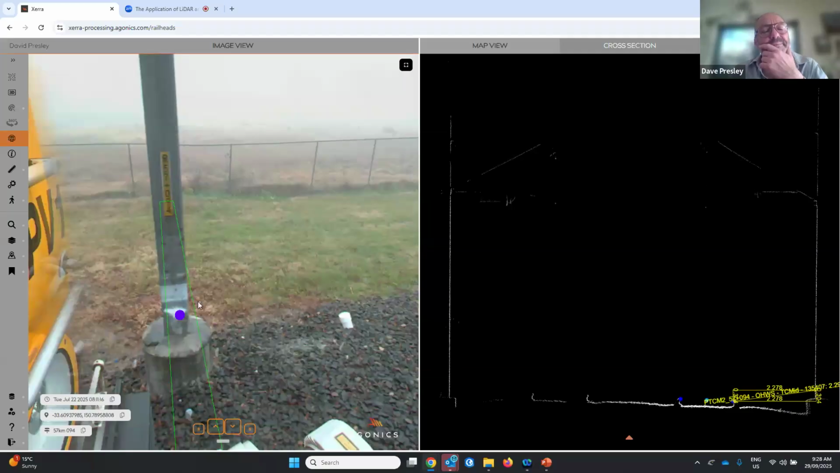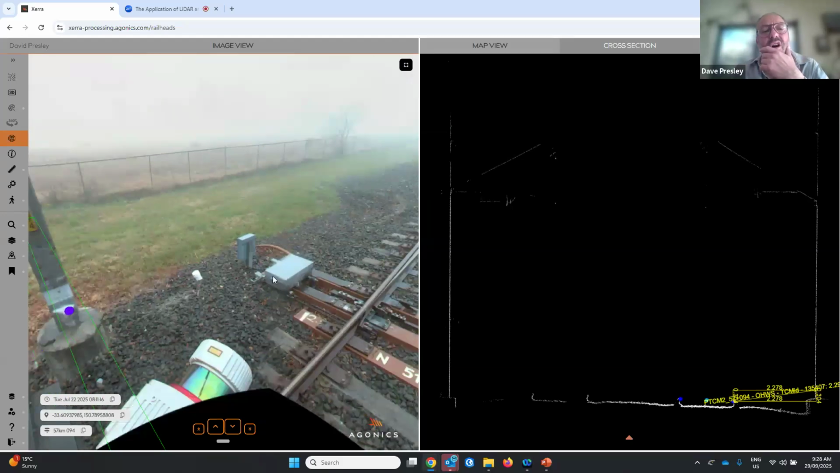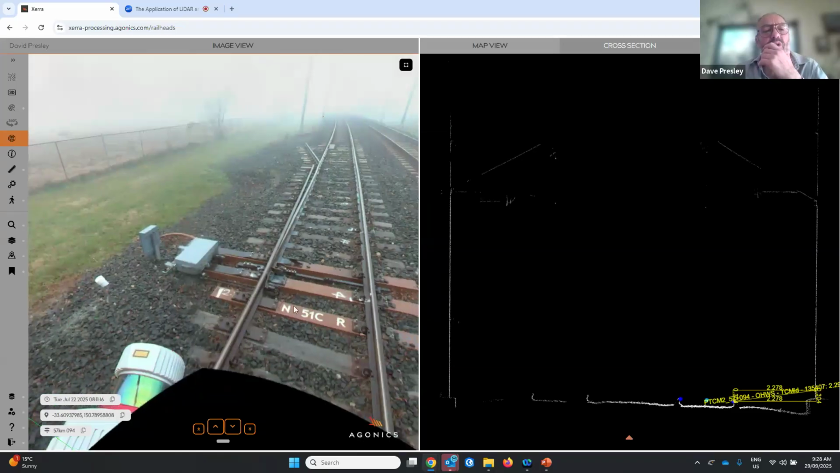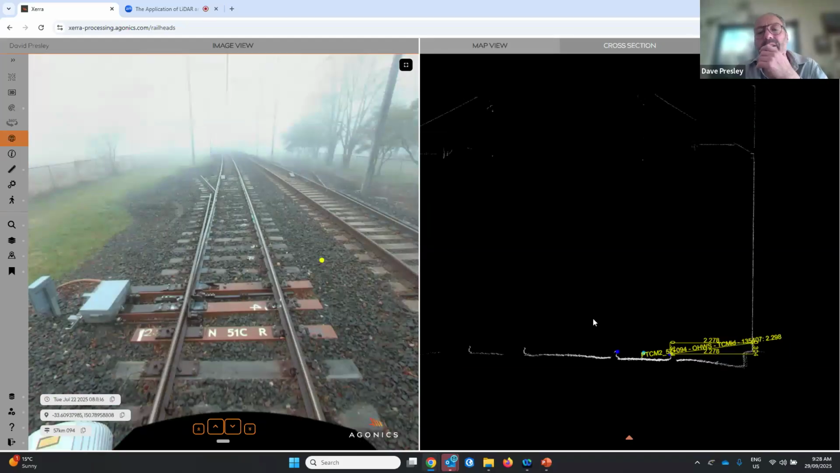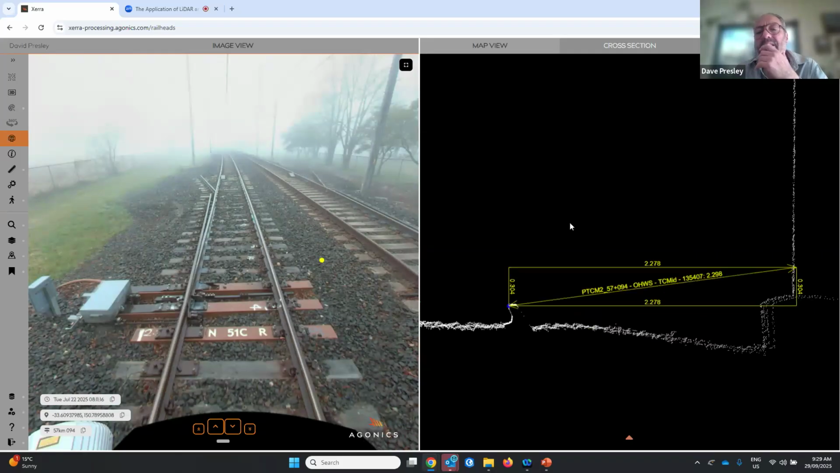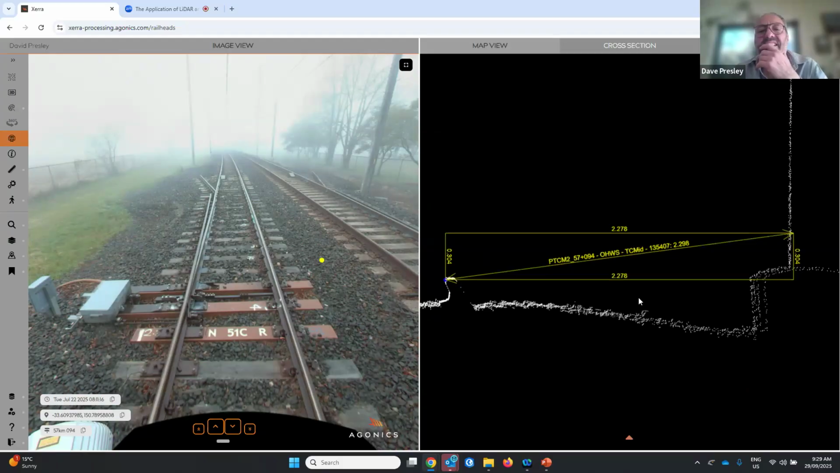There's a structure ID. Now that survey mark has a known lift and offset from the near rail that historically track workers would walk along and measure. But here we can see where the software has automatically detected that the actual distance is different to what was in design.